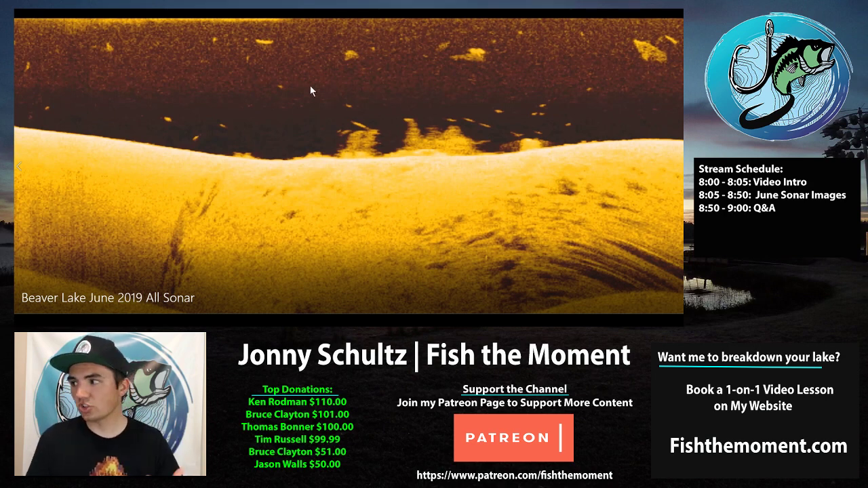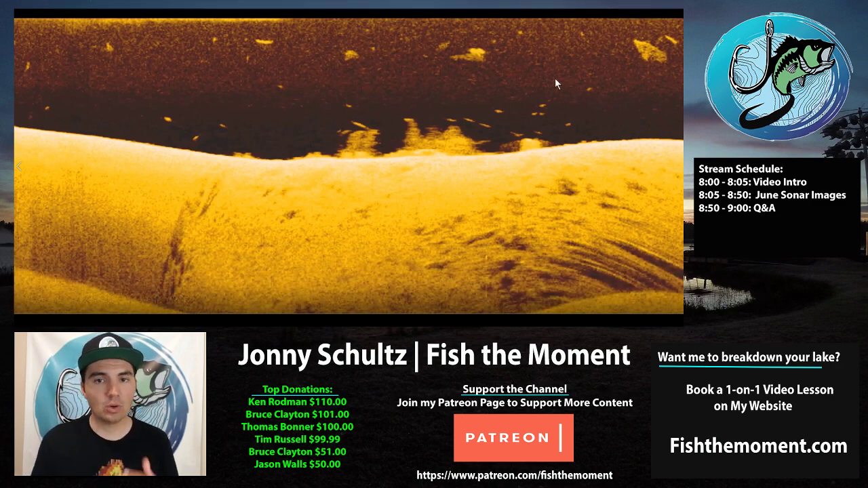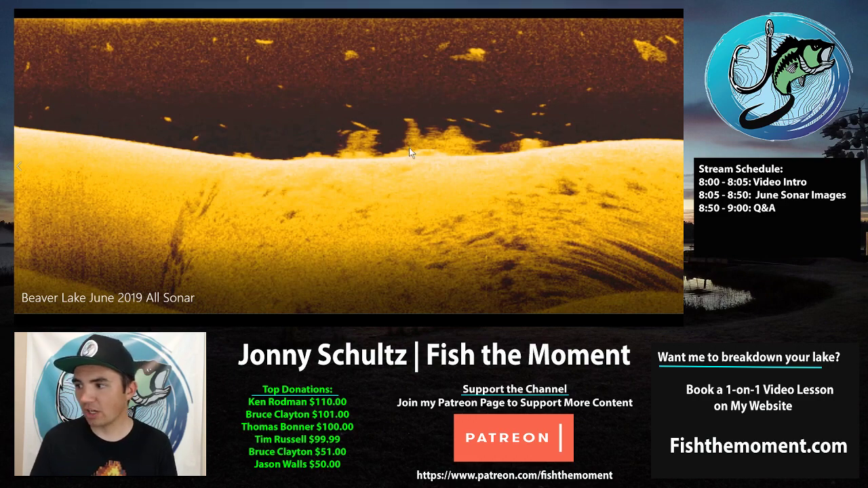But then once those shad start swimming over the top of those brush piles, those bass rise up out of the brush tops like these did. They rose up out of the brush top and started chasing these shad, and it got them really active, and you're able to catch them. And so ideally you want to look for places where you have the brush plus the bait, and then you have all of the fish right here.